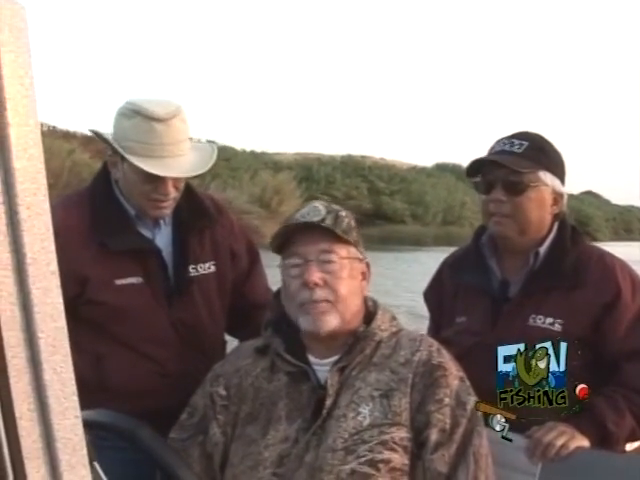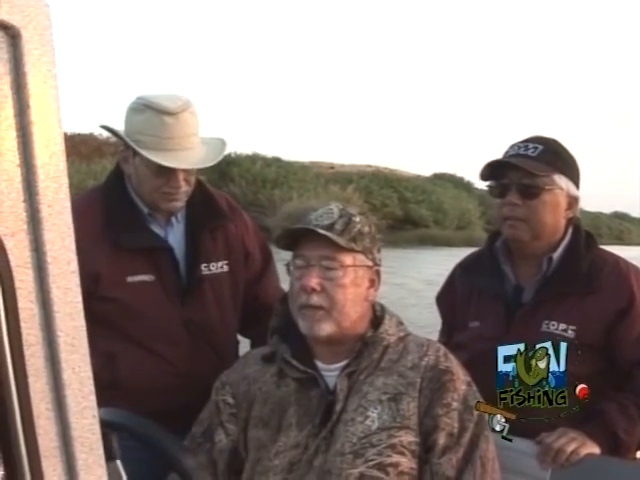We are trolling fast in the shallow water. It's strictly a reaction bite, and we're trolling between 4 and 6 miles an hour today. How deep? We're in about 7 to 9 foot of water, trying to maintain around 7.5 feet, keeping that lure close to the bottom where the fish are looking for something to eat.